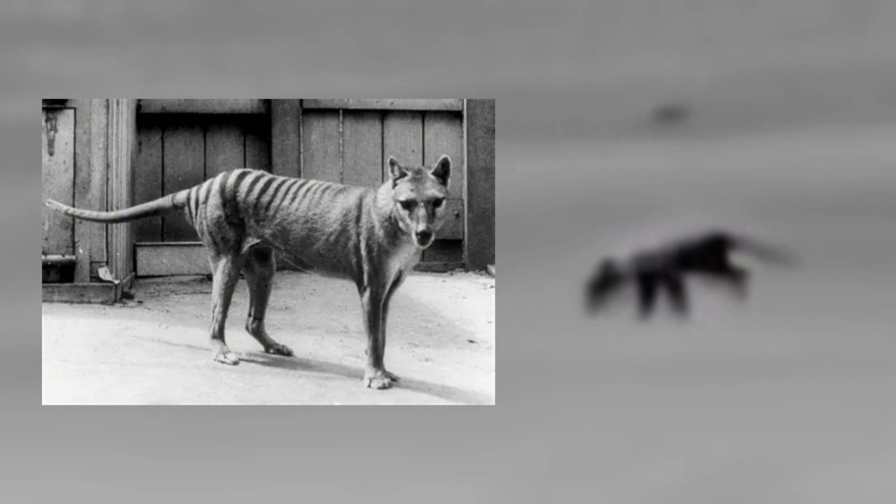But the second thing I notice after watching that again is the tail. The thylacine had a very long, stiff tail. Now, it wasn't like a dog's tail that would sort of wag around. It would literally stay still even when it ran. And that's kind of what we're seeing here. Now, here's a still frame. I know it's blurry, but you can see how that tail is very stiff, even when it's running, which is what the thylacine had.